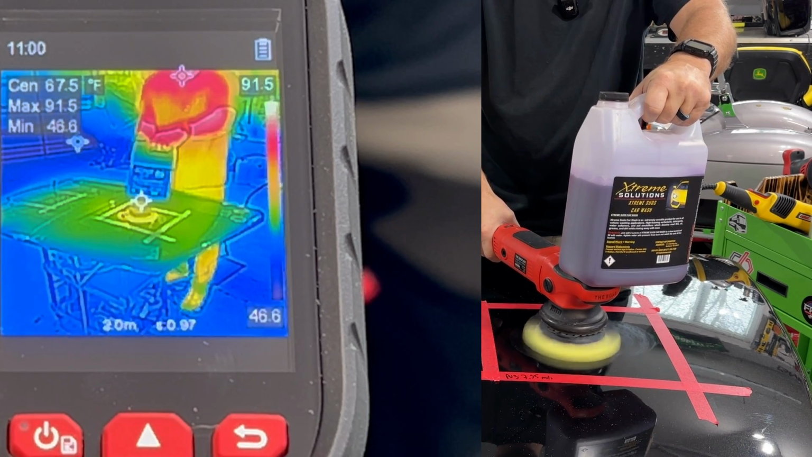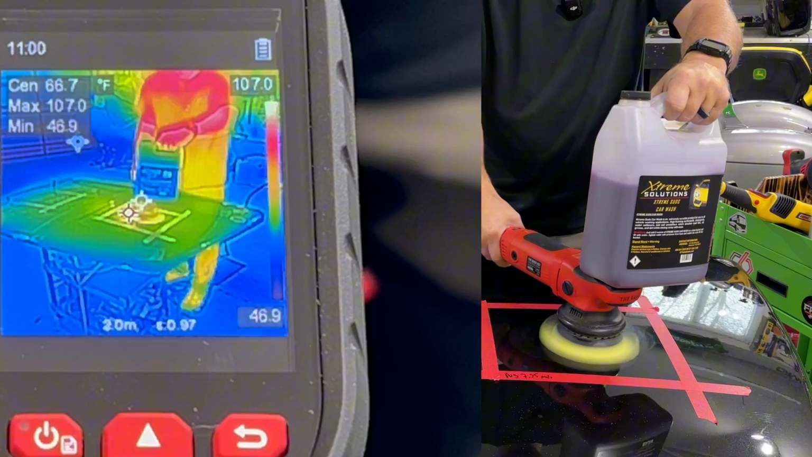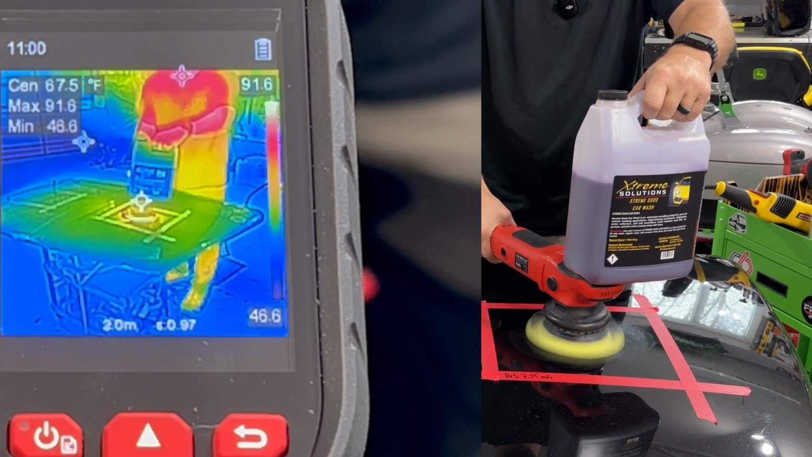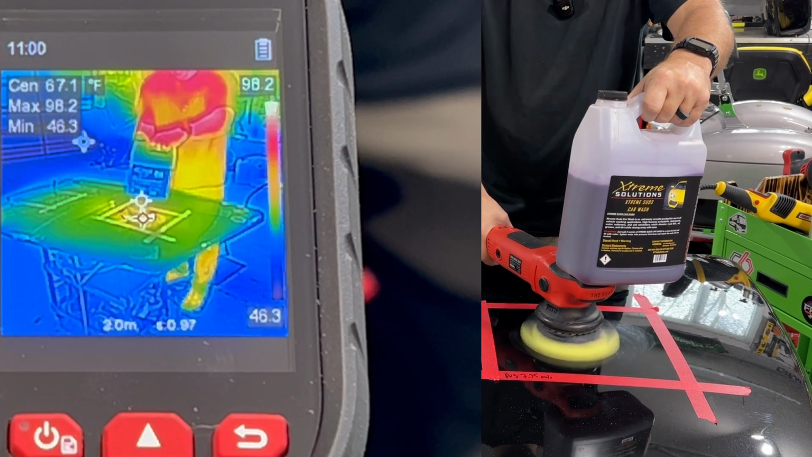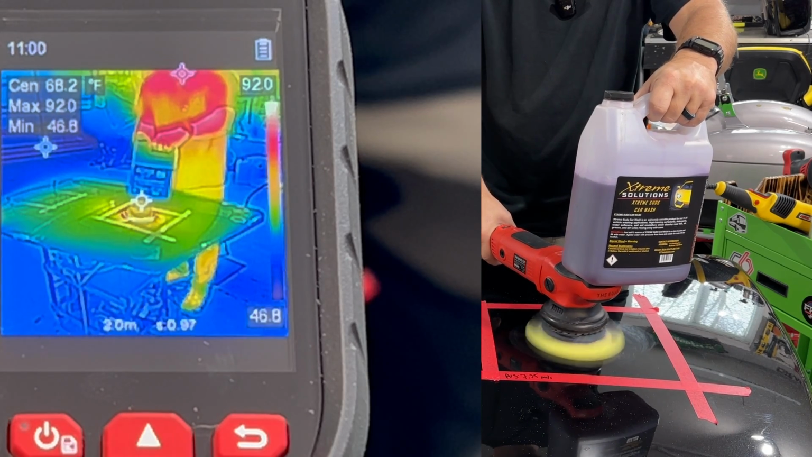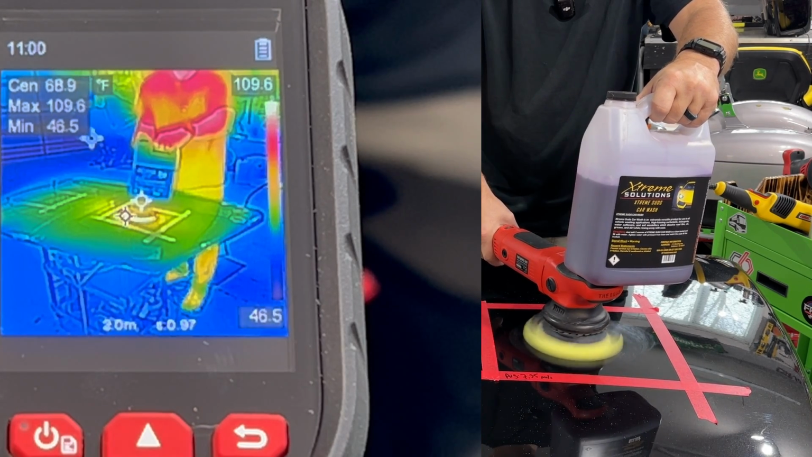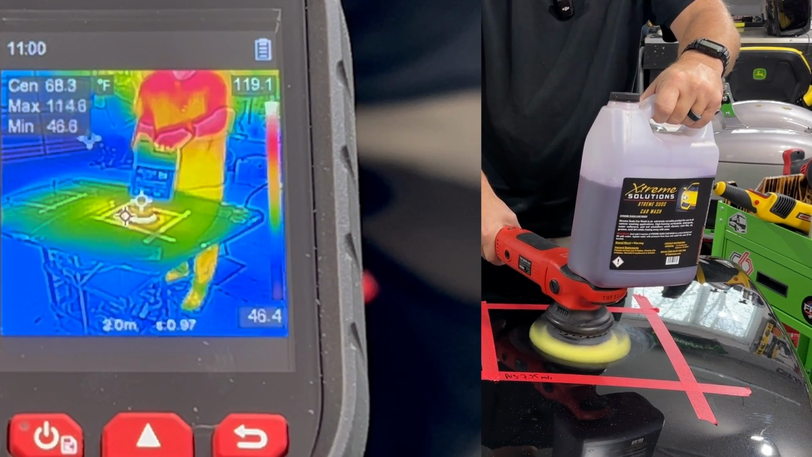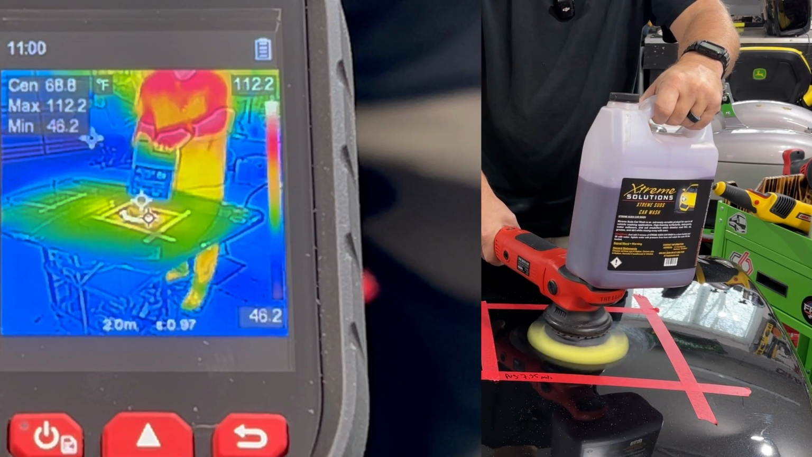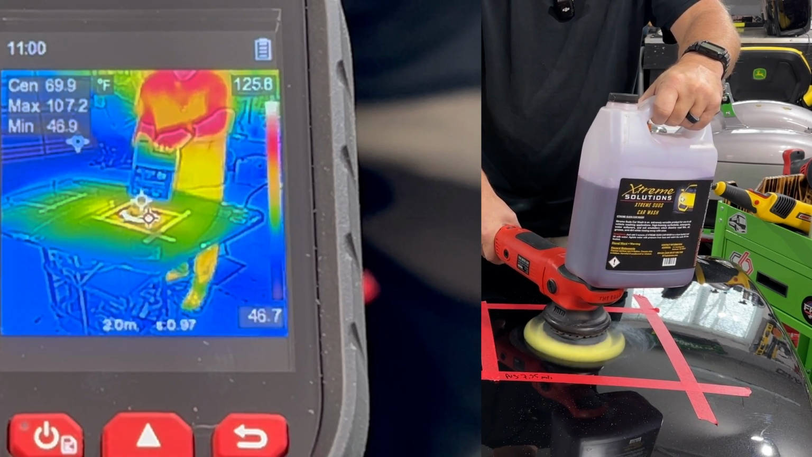Wow, a minute's actually really long. We'll probably burn through this. And I'm not putting any pressure down. I'm just letting it soak through it. I don't know if you guys can hear me. This polisher is so loud. We got about 30 seconds or so left. Actually, not too bad to keep it right in the middle. Getting noisy. 5 seconds. 4, 3, 2, 1.